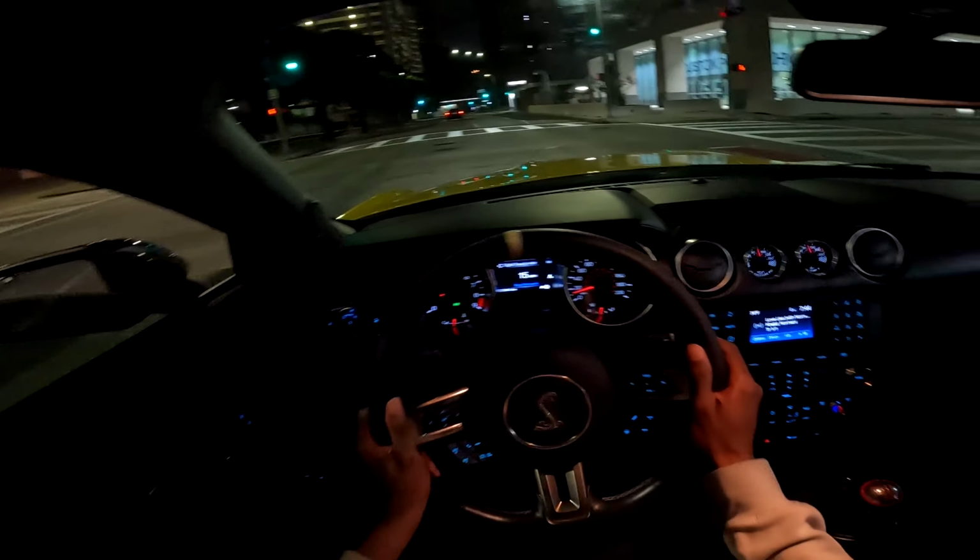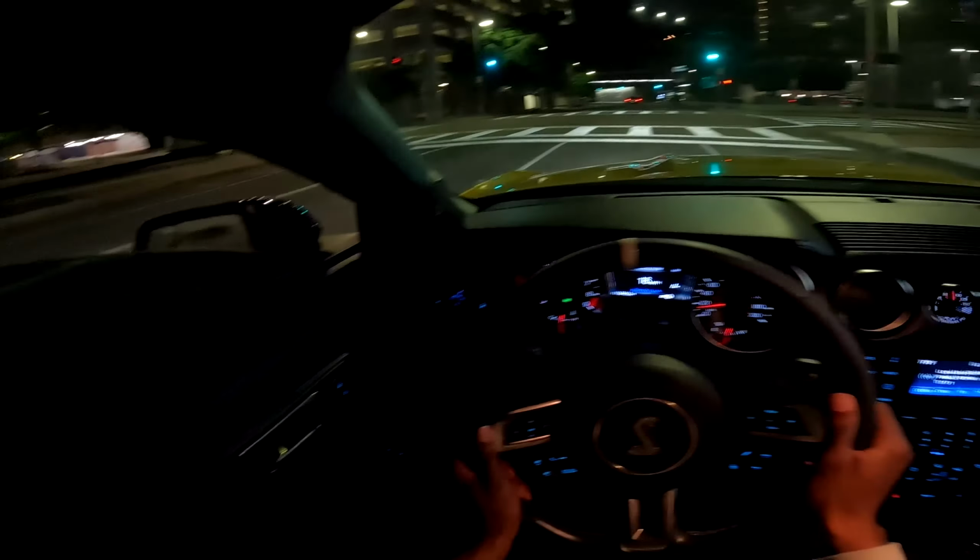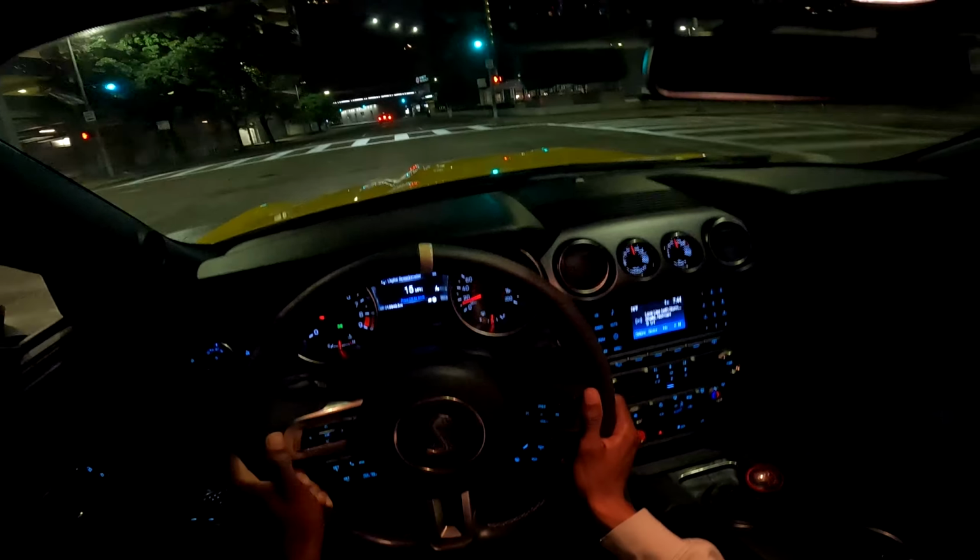I'm telling y'all, Chicago got better roads than this. Houston, what the hell's going on, man? We got a problem here.